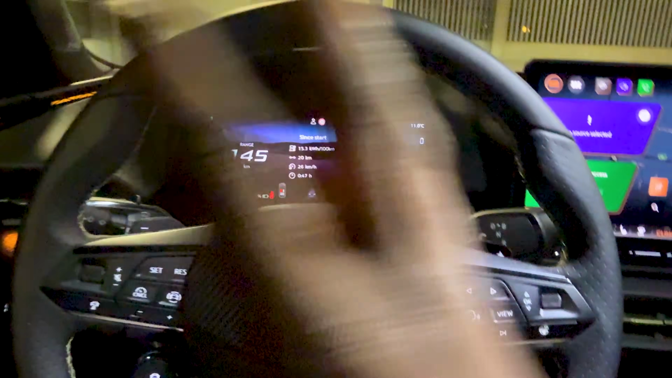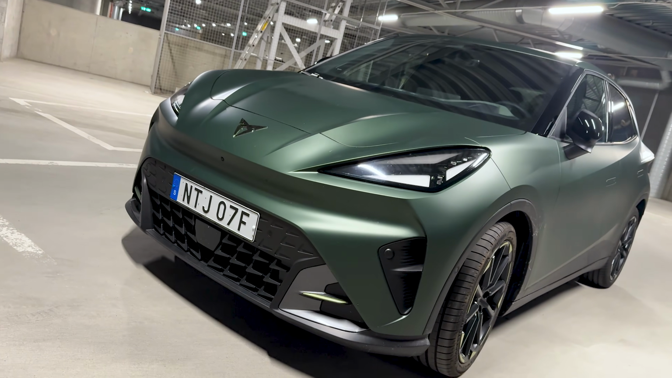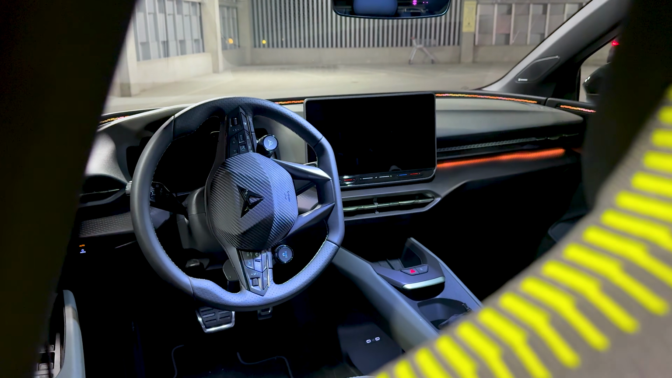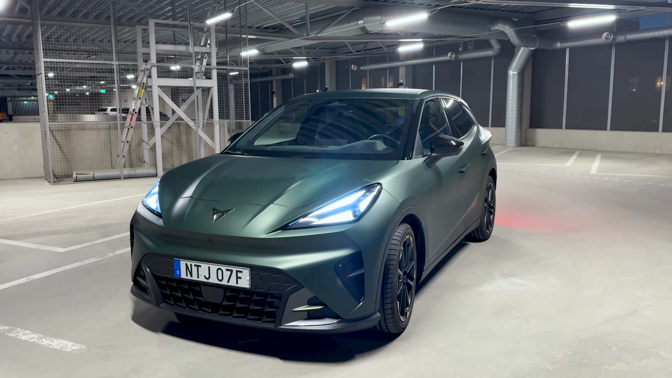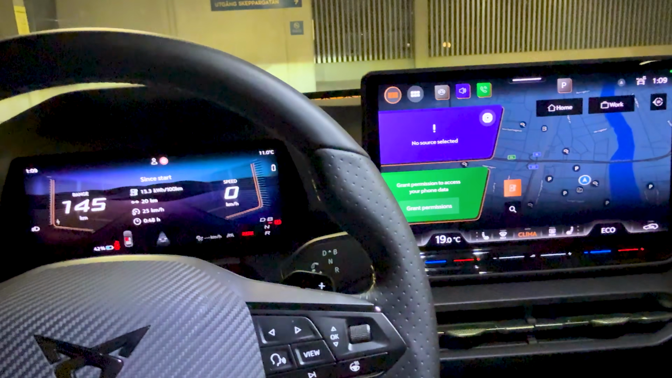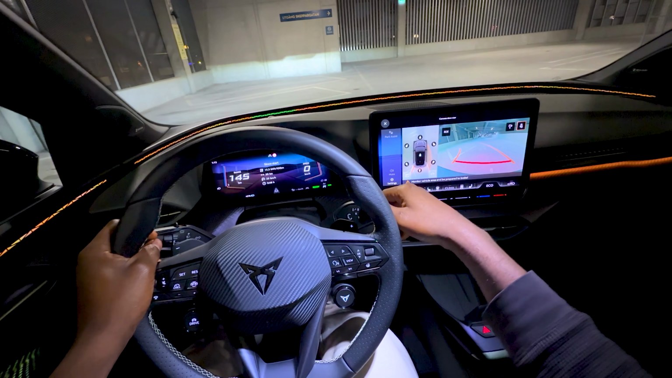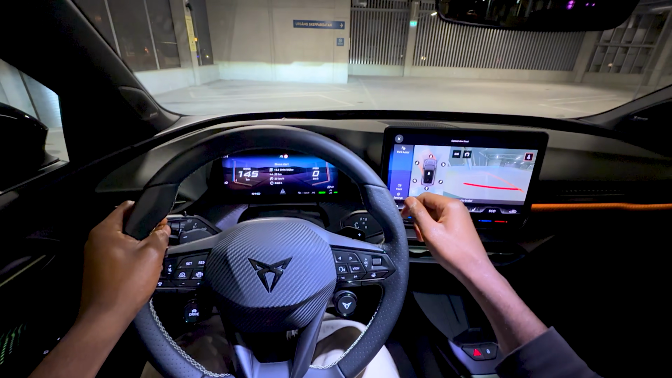Apart from all the interior ambient lighting, the visually impressive design, as good as this car is to look at, as great as this interior is to sit in, what stands out for this car is the driving. That being said, we should hop out on the road and see what this car is like to drive. And of course, this is Volkswagen's way. You twist it backwards for reverse, twist it forward for drive.